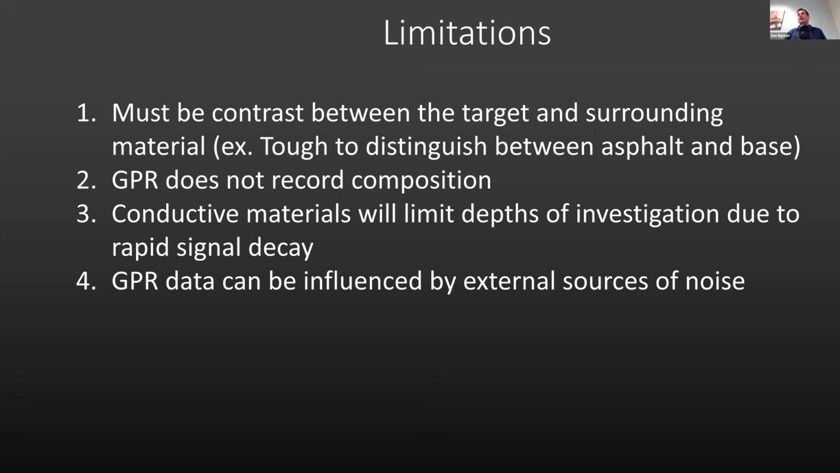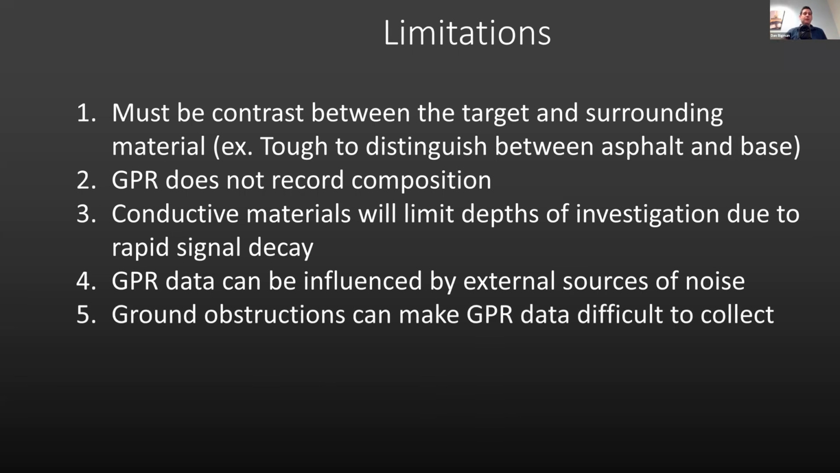In a sense, sort of like the old school TVs, where you get static on the screen, the snow, you can get some static in the background of your GPR data. It doesn't distinguish between what the source is of incoming EM noise. And so it could affect the quality of the data.